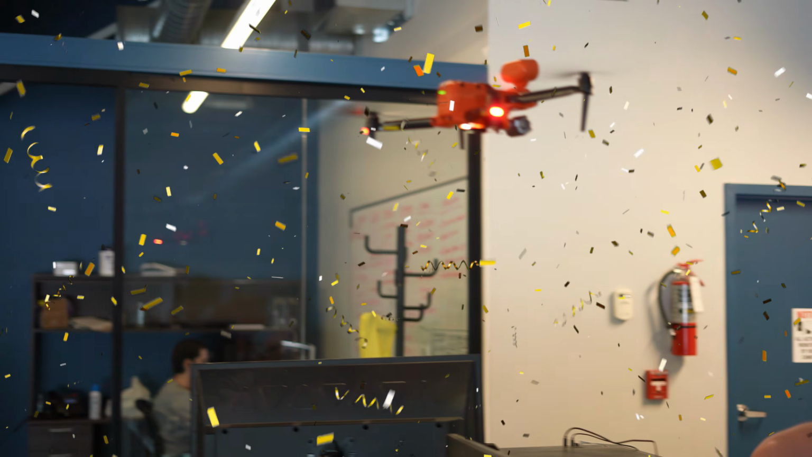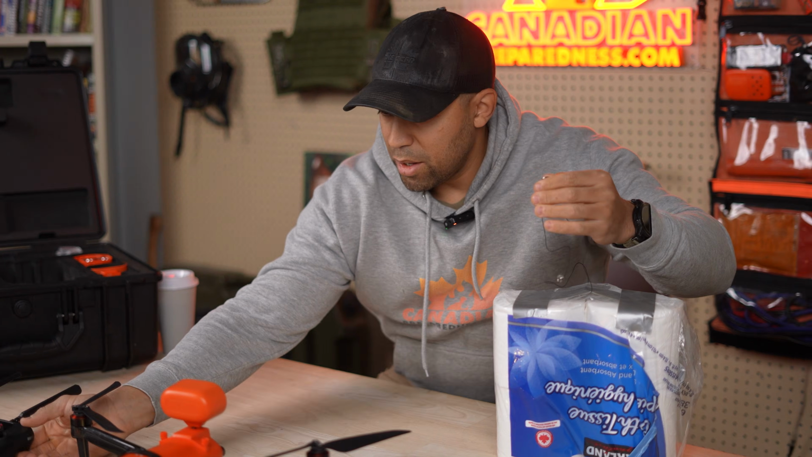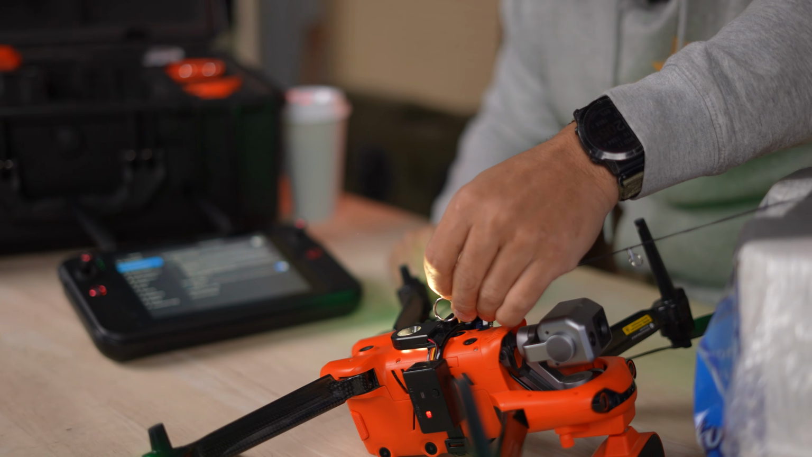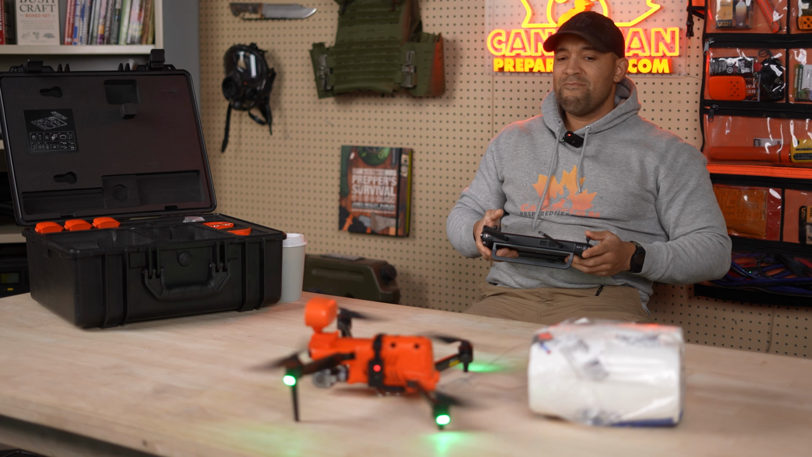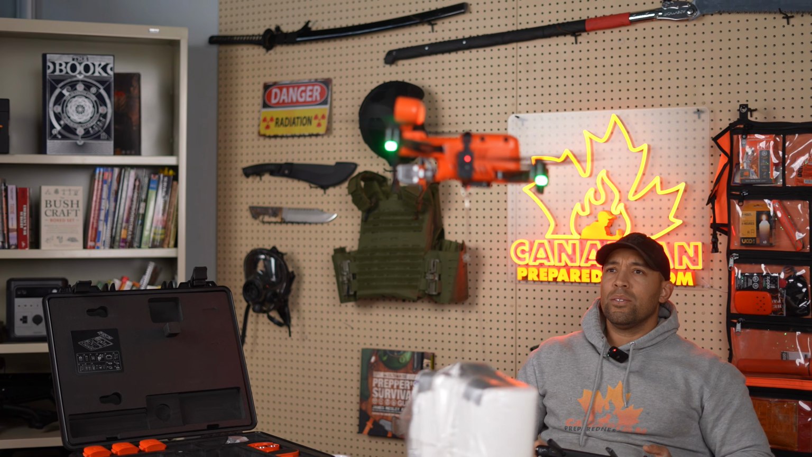Back to work. All right, so now we're going to do a bit of a weight test, and we're going to put a 2-pound payload. So we're going to hook her up. I'm not sure how well this is going to work, but wow.